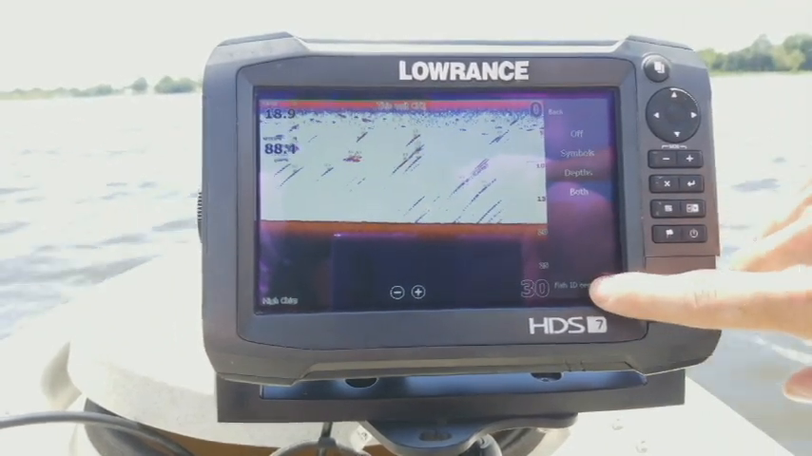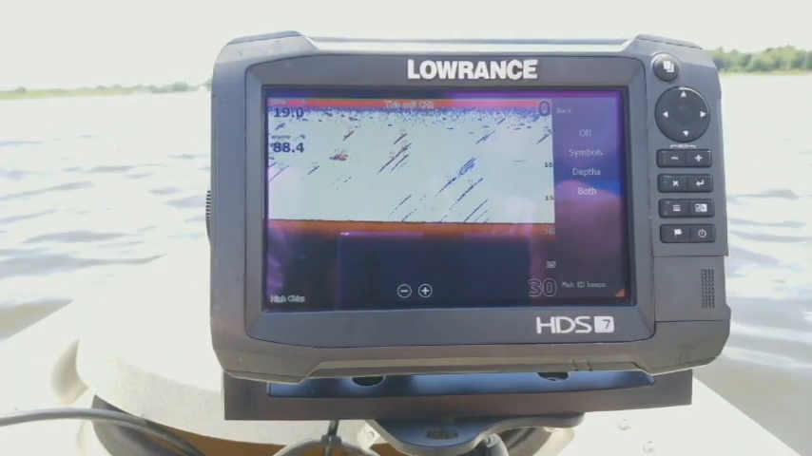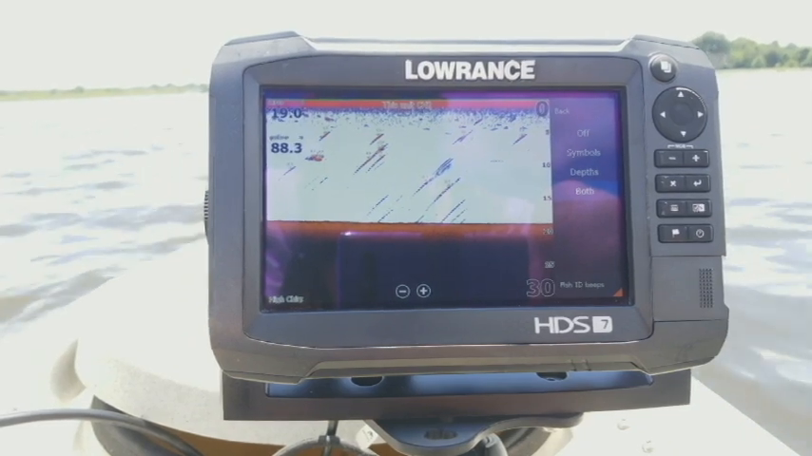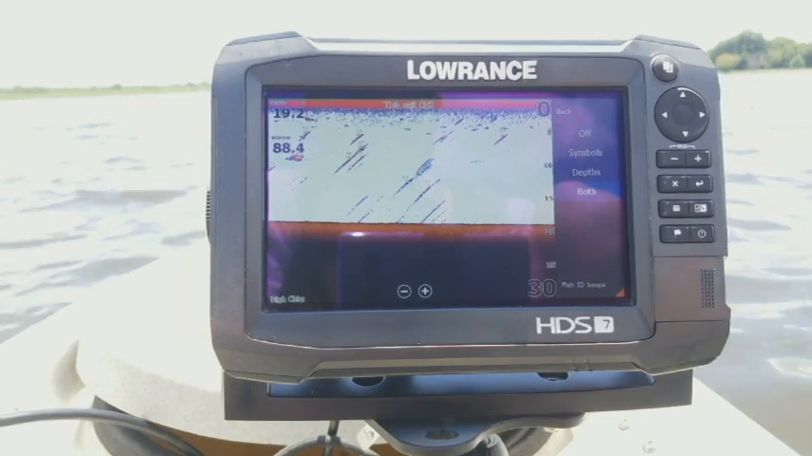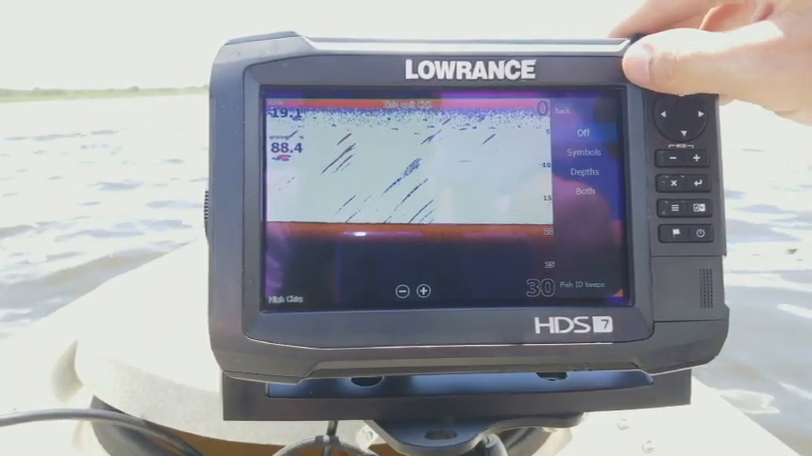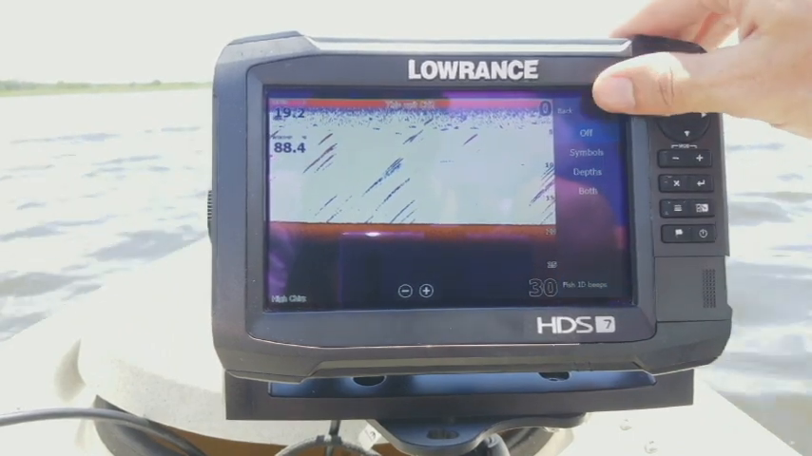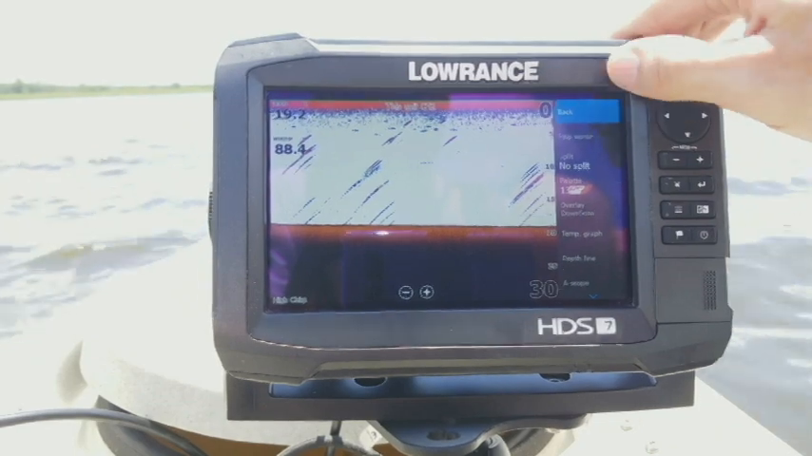Now at the very bottom here, you can select fish ID beeps, to where the unit will make like a little quiet beep at you every time it picks up one of those little fish symbols. Just kind of like a little alert to let you know that, hey, I saw a fish, look at me. And so I'm just going to set mine to off because I don't really care for that feature myself. But let's turn that off as well. All right, so that's really it for those options.